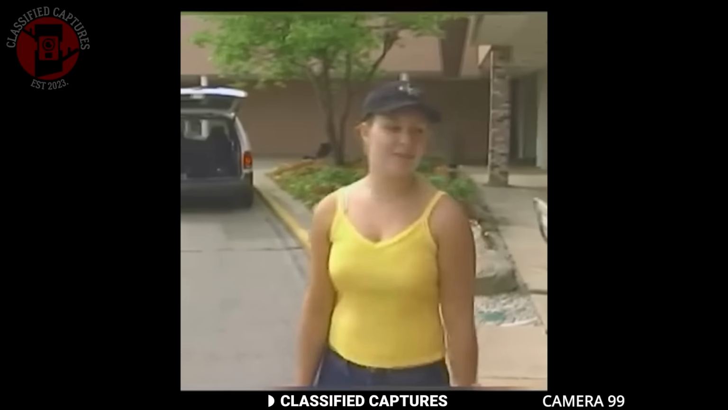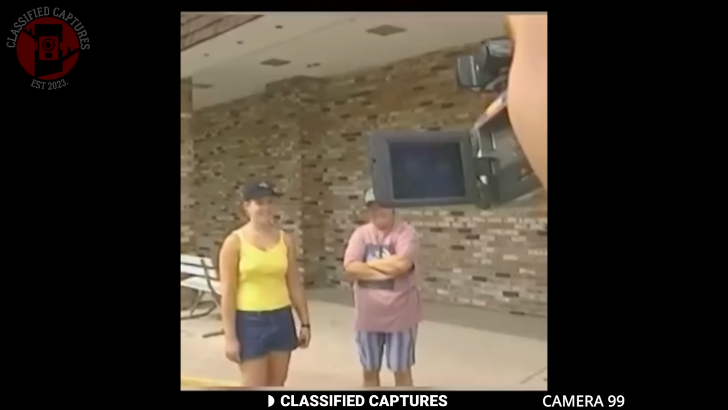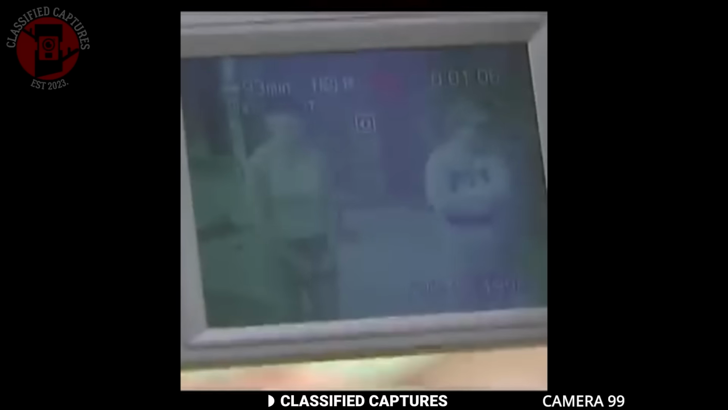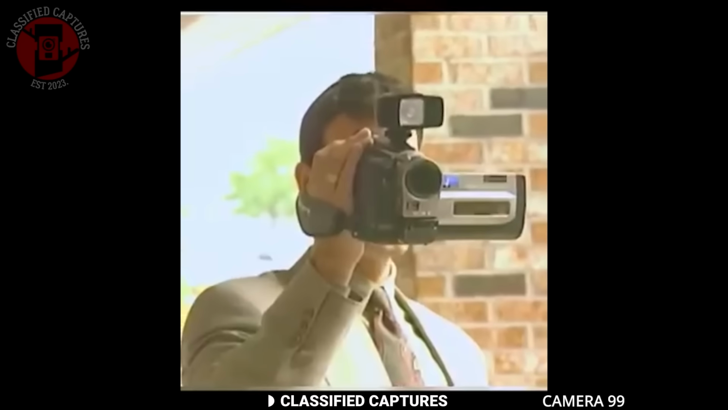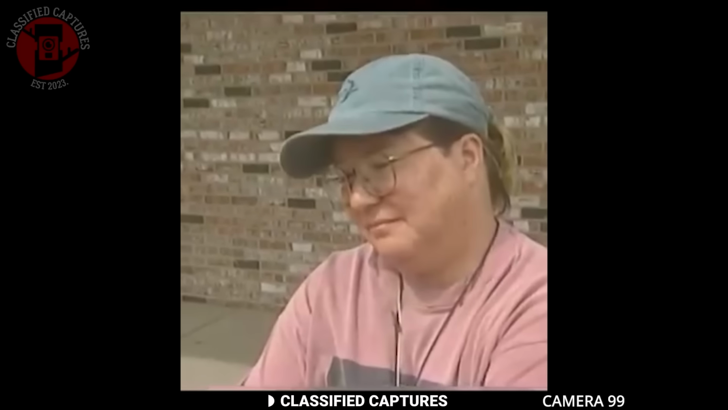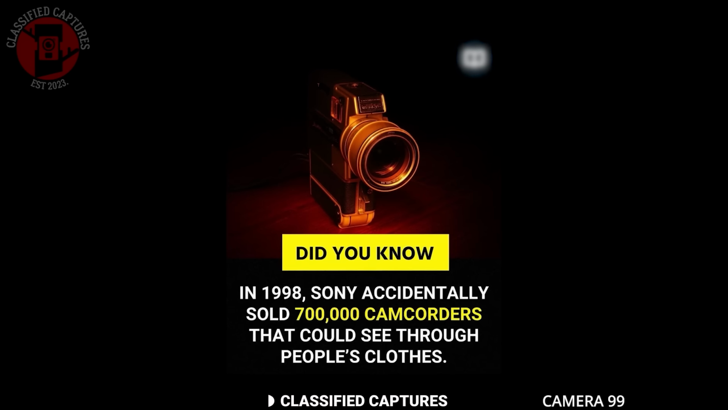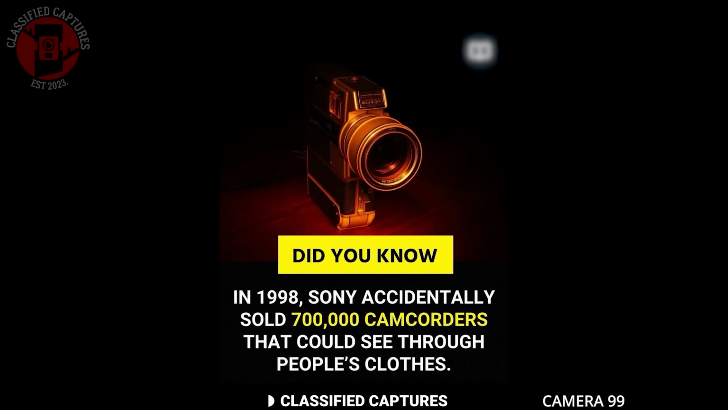Sunlight with the Night Shot setting made thin fabrics look almost transparent. Suddenly, Sony had intentionally sold hundreds of thousands of devices that could invade privacy in ways no one ever imagined. The company quickly pulled the feature, updated later models, but by then the damage was already done. Ah, 1988. Every pervert's greatest summer.